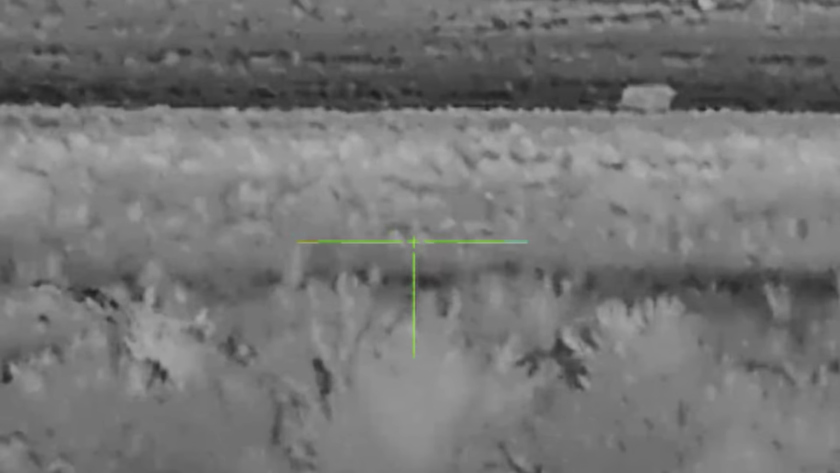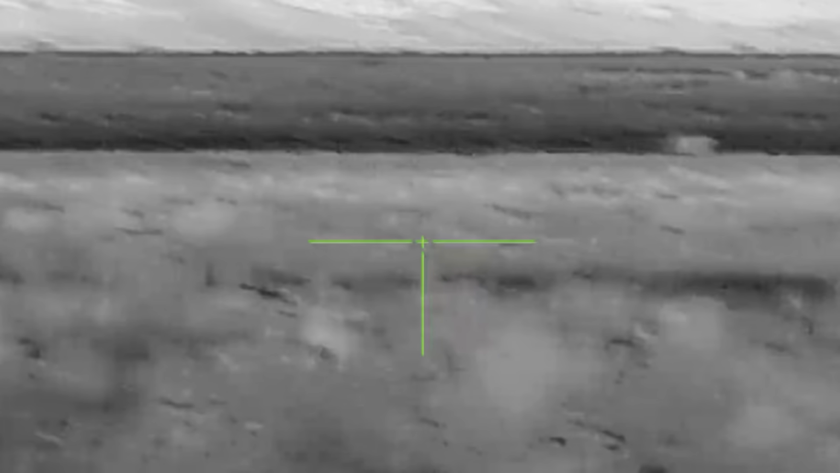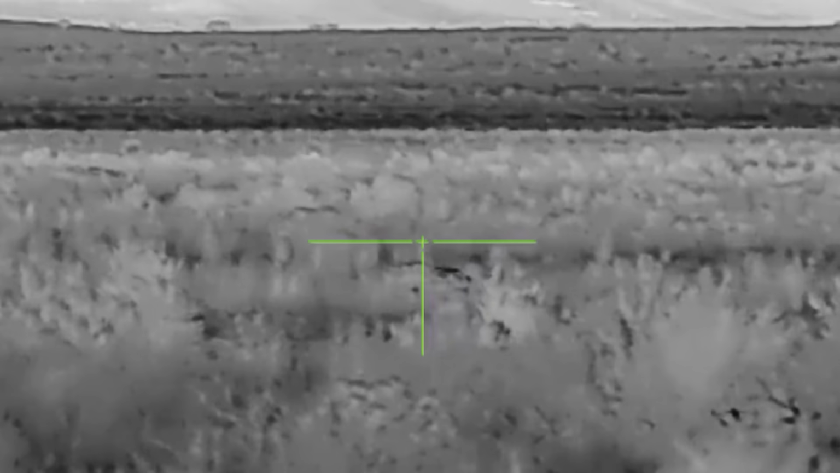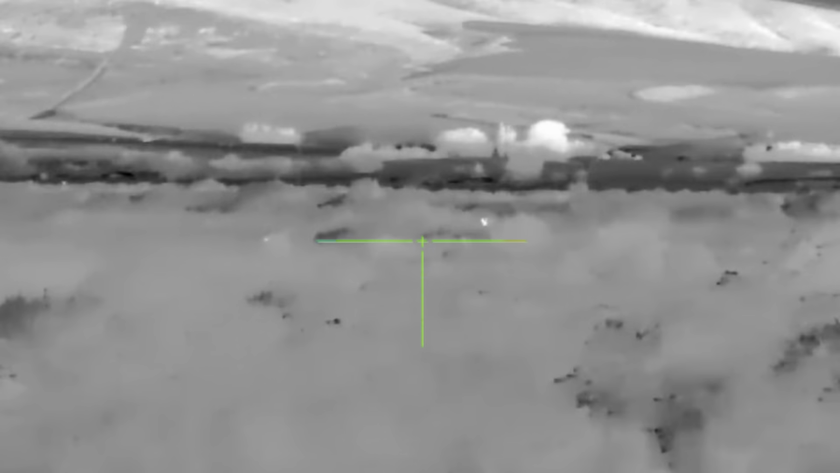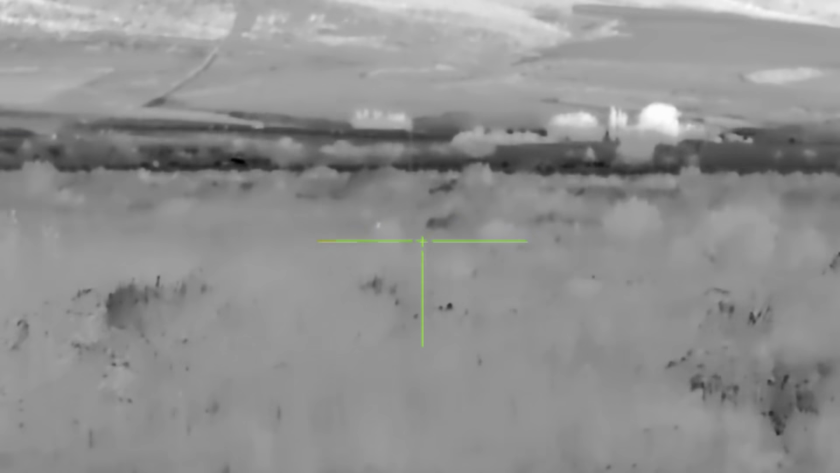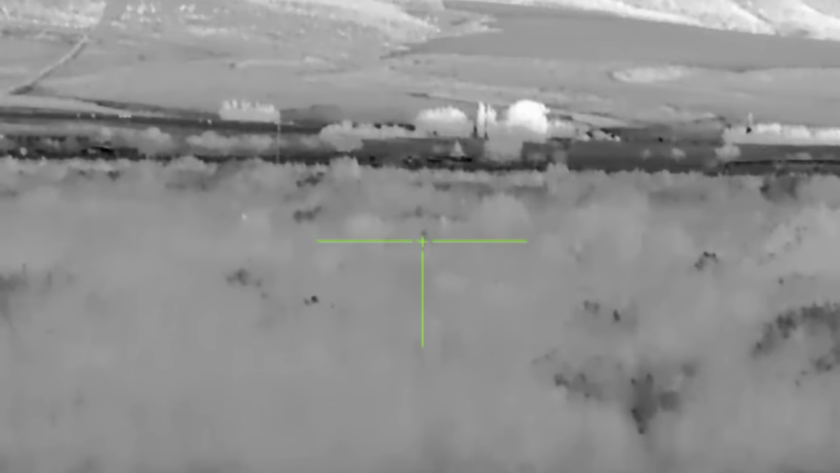This next stand is a stand I'd done many times before. Sure enough, within a few seconds, the coyote started coming in. He was coming in pretty hot, so I decided to let him come in as close as I could before I took a shot.